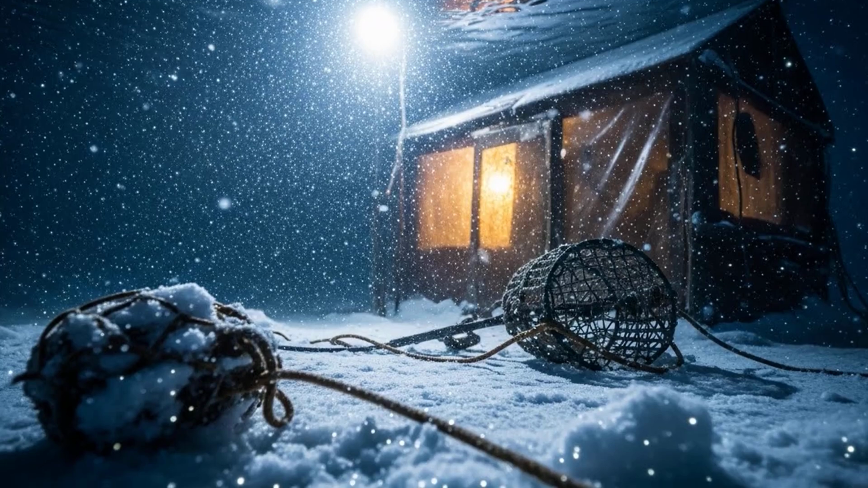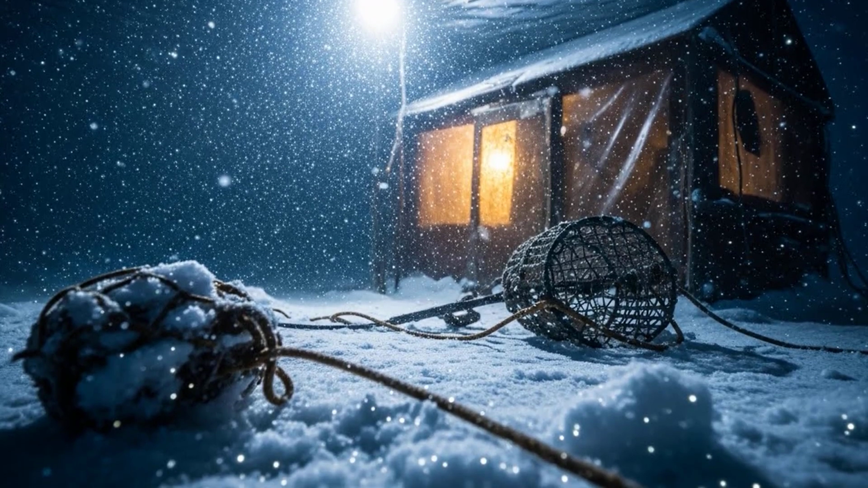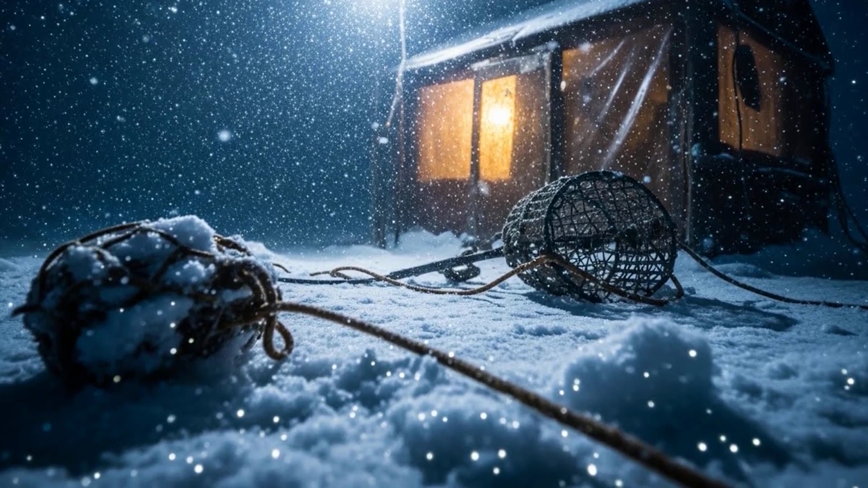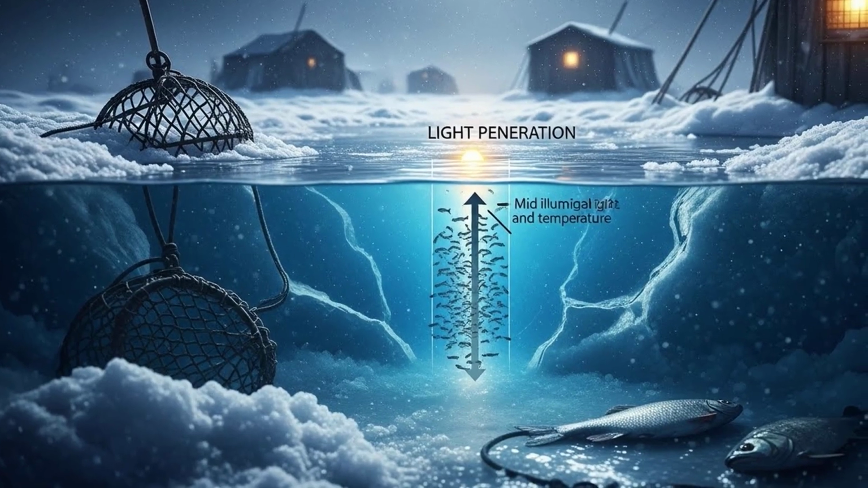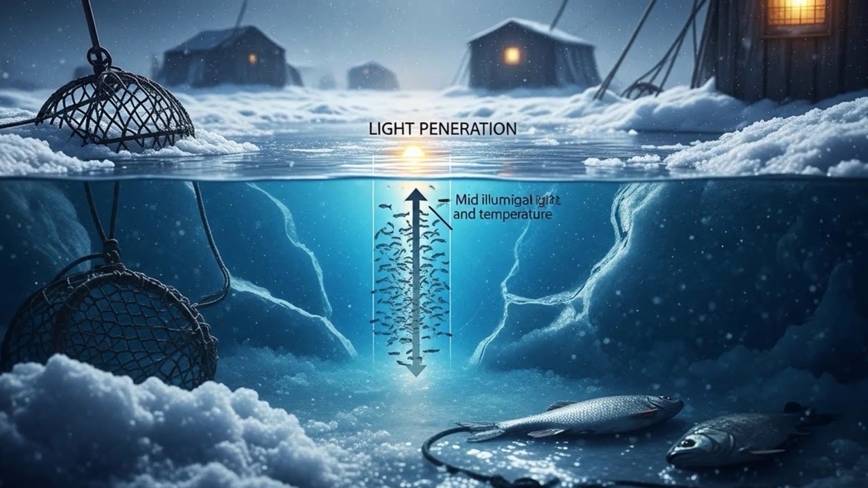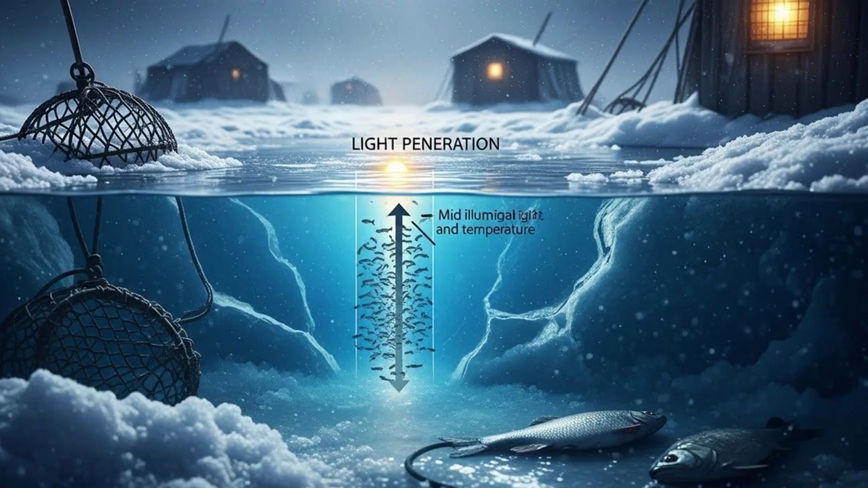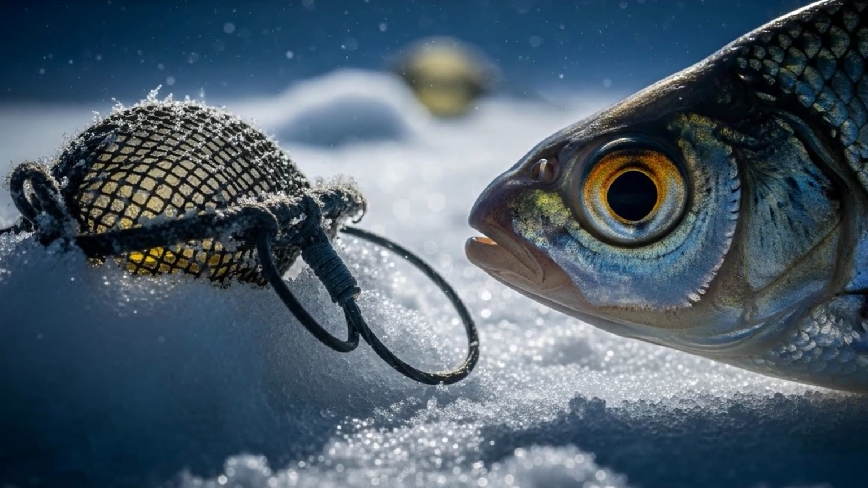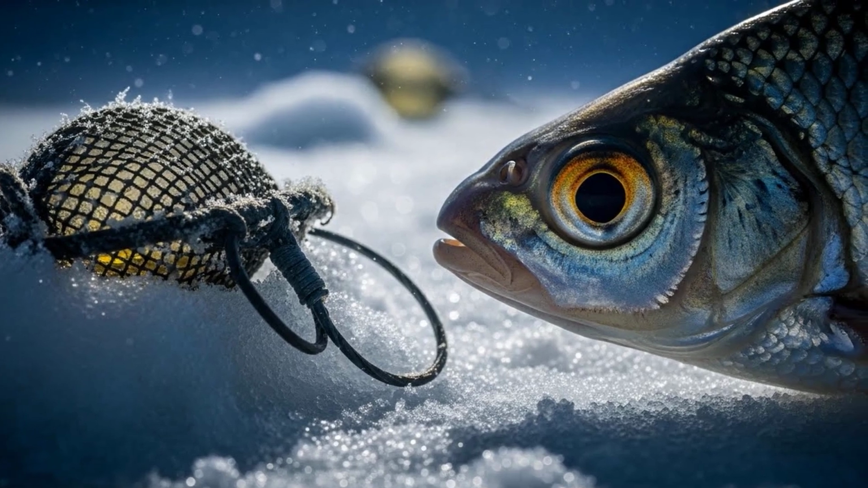This includes various forms of zooplankton, tiny microscopic creatures that drift in the water. These little organisms are a crucial food source, and they often concentrate at specific depths where light penetration and temperature are optimal.